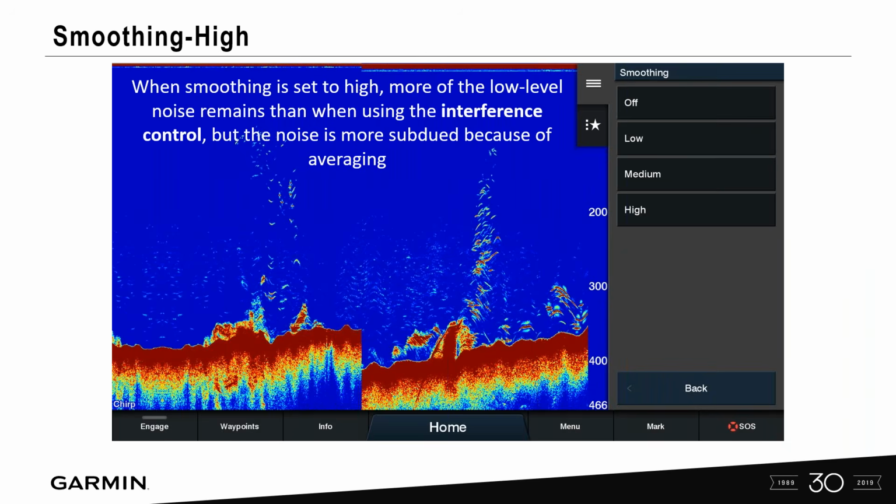When you set this smoothing to high, more of the low level noise remains than when using interference control. So you're going to have to play around with both settings, the interference control and the smoothing, and see what is best for you. And it might be you need to reroute your transducer cable first, because these small incremental fixes might not fix a larger problem on the vessel itself.